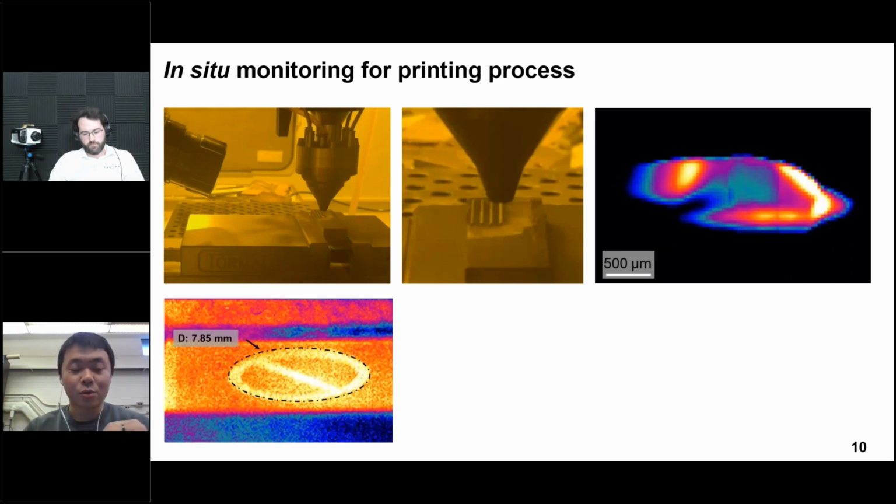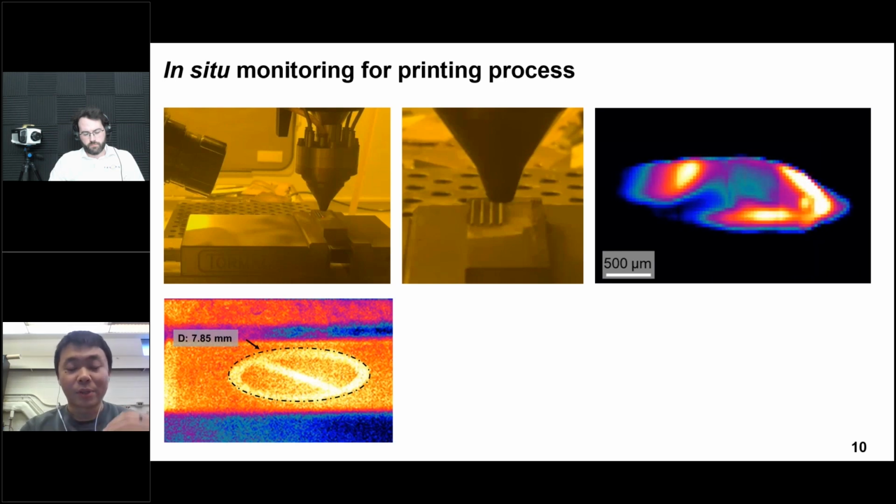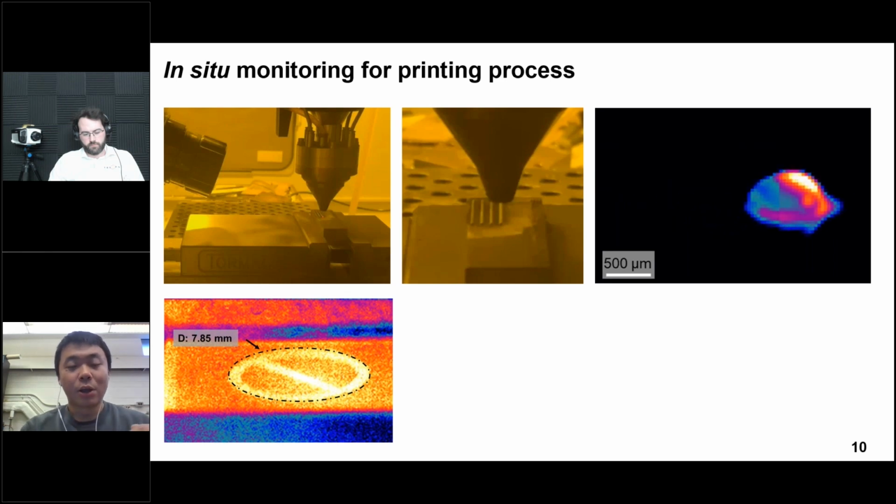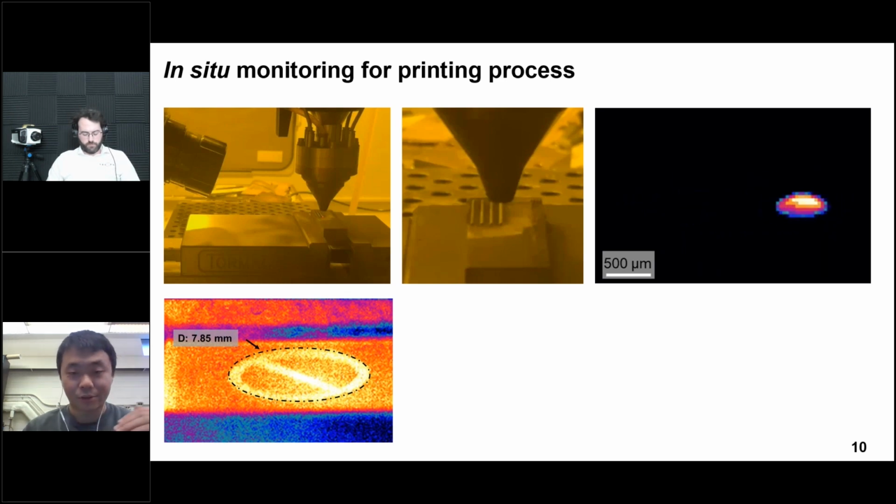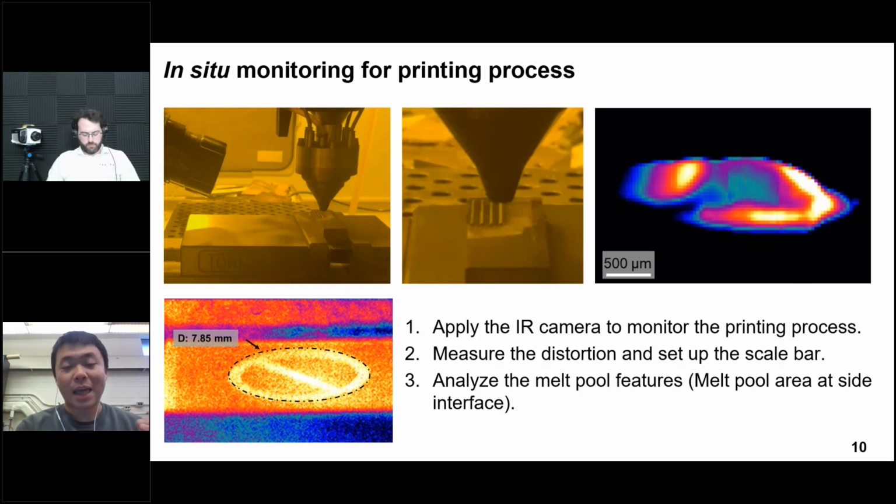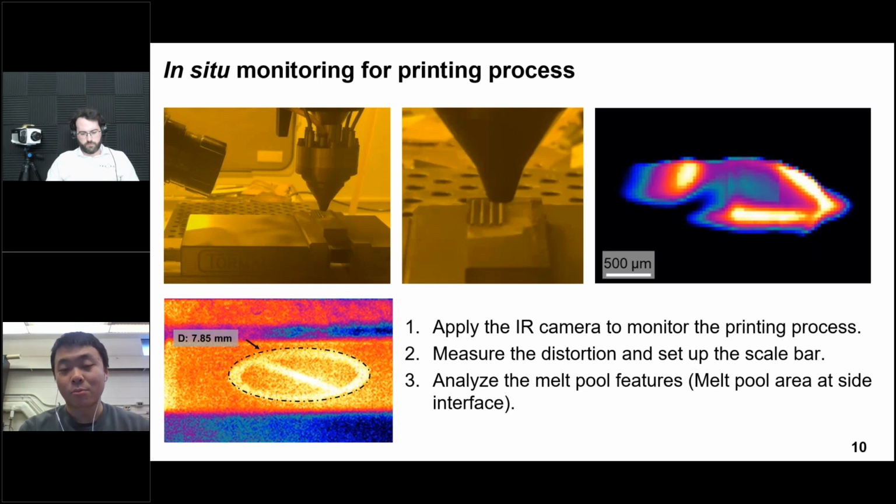In this study, we are trying to use a stop sign with a fixed dimension, with a diameter of 7.85 millimeters, to validate the skew and the distortion during the monitoring process. Here are the steps to capture the images and get the information of the melting pool area.